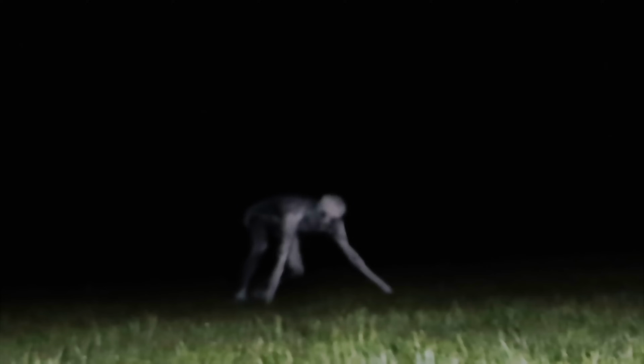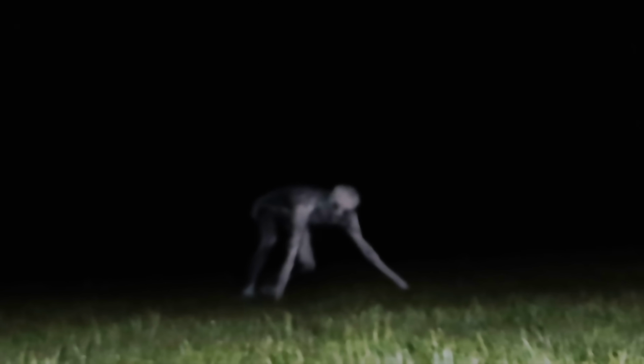The creature moves too fast to be a human. But when we look closer here, we can see it's pale and skinny with dark sunken eyes. This is why people thought it was a cryptid creature called the Rake.